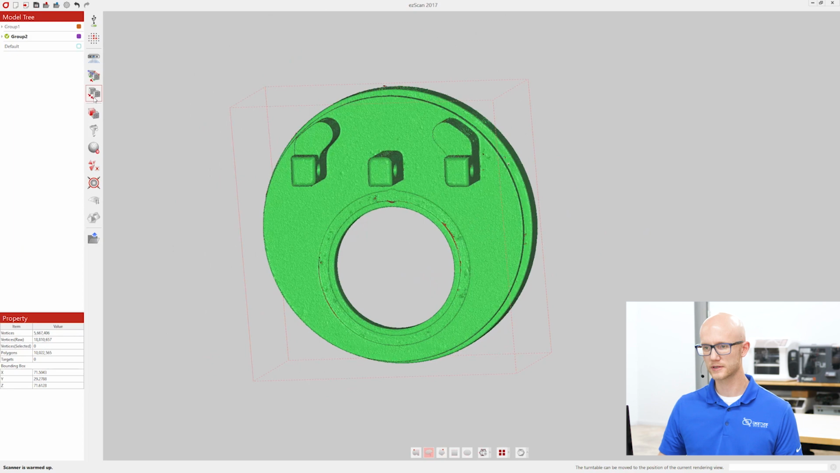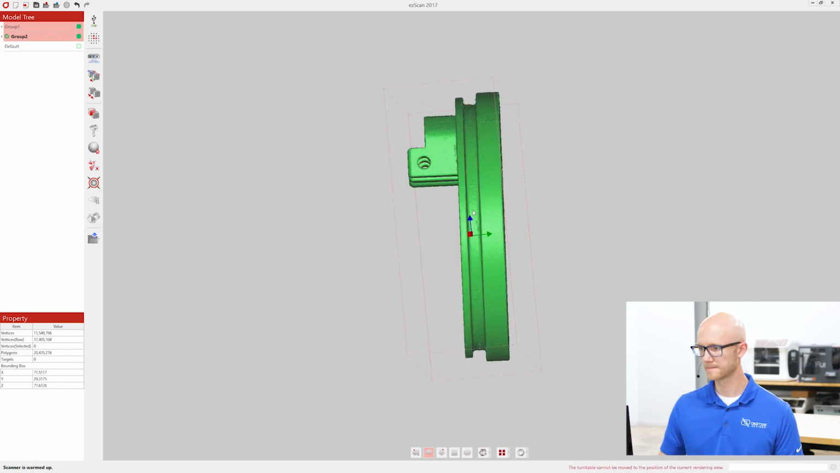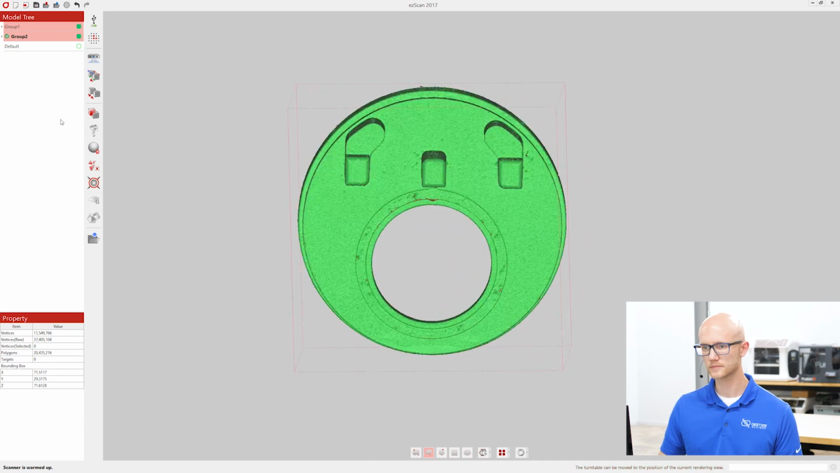The final thing I'm going to do is run a global align. That's going to take all of the scan frames that I captured and make sure that they're all snapped in right where they should be. It's kind of like your final fine-tune alignment of all those individual frames. Okay, so that's done. Now we can merge all of that data together.